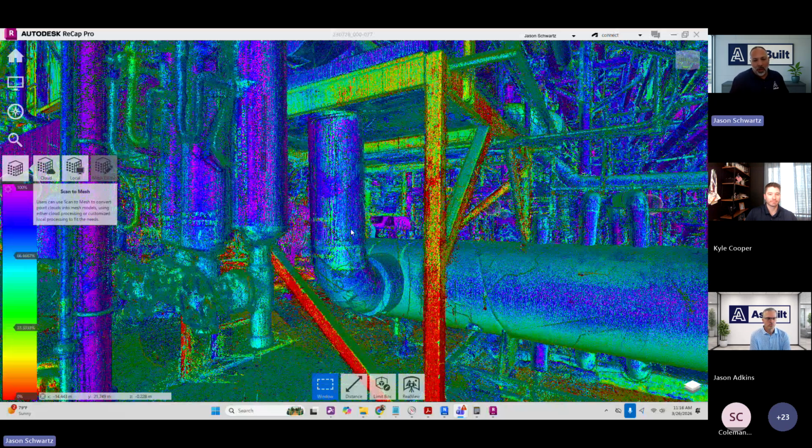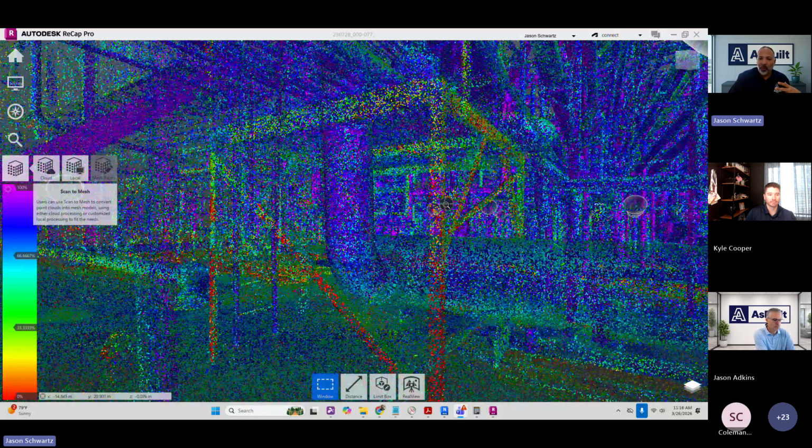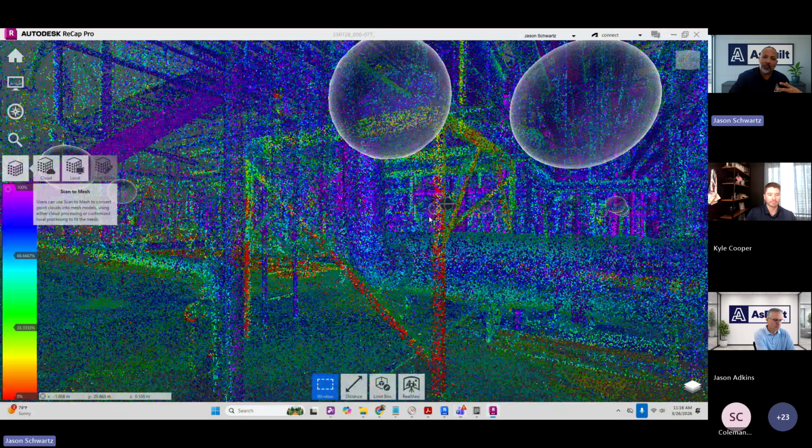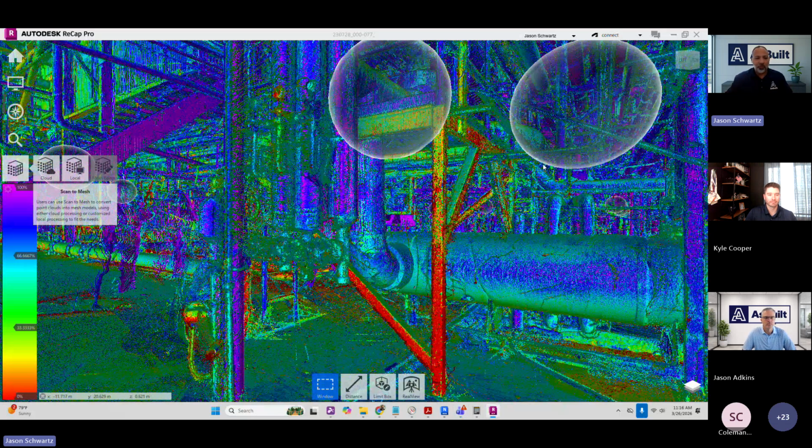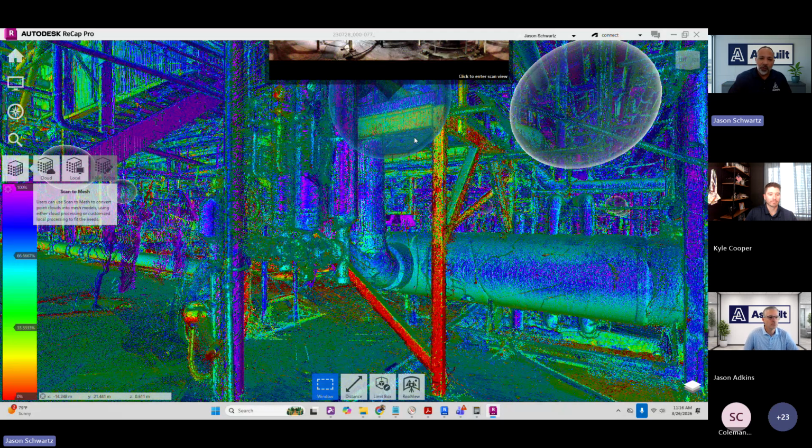So we're able to capture a lot of measurements per second, per hour, per day, per man that's out there. And that's what we're stitching together. So when we take a scan, these little bubbles that you see floating around my screen are actual locations where the scanner was placed on a tripod, and then it spun around and collected that data, and then we moved it over.